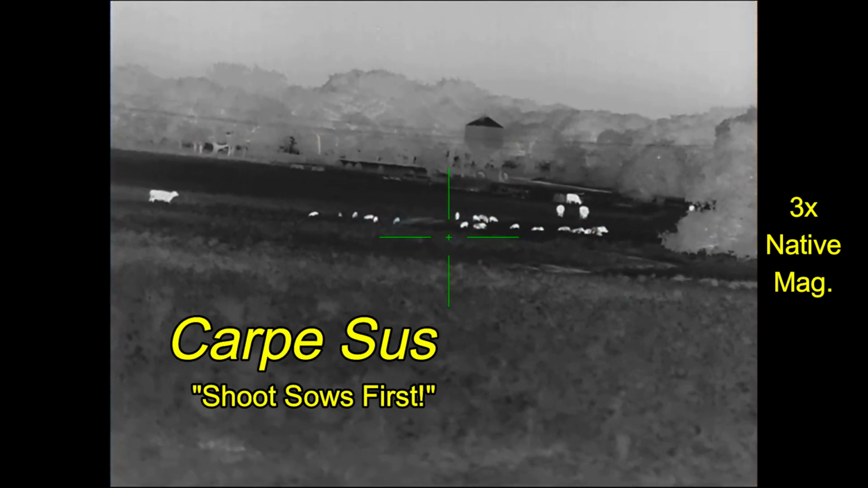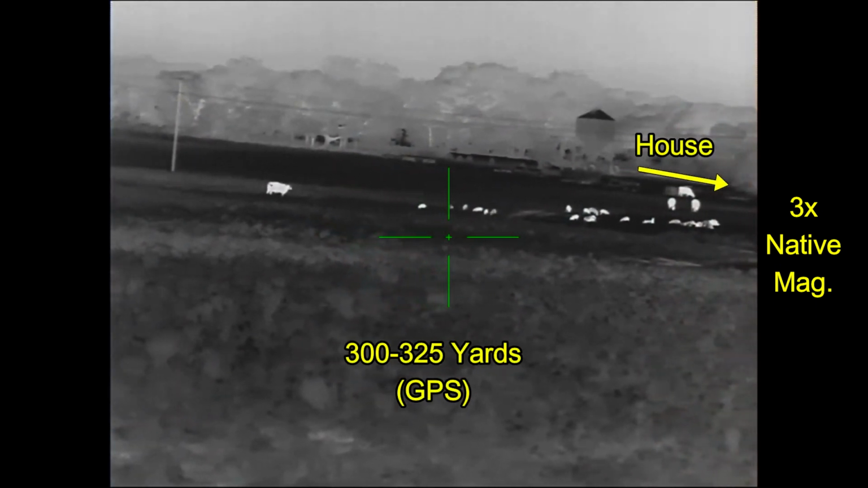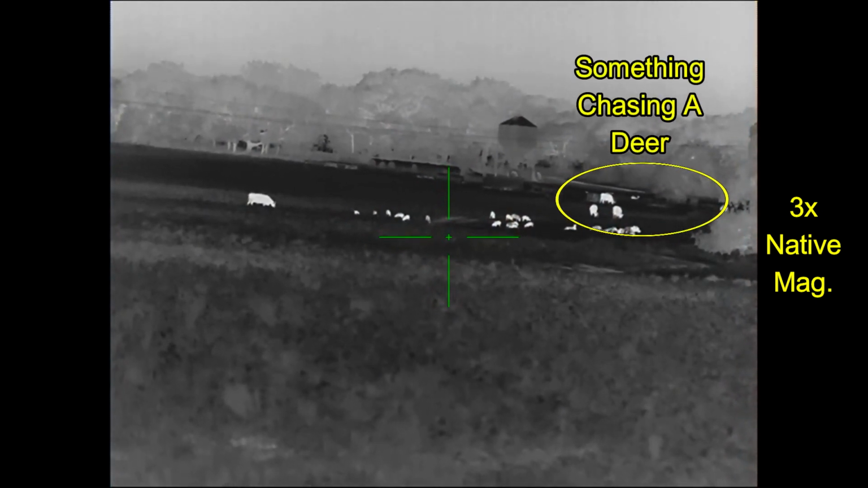Carpe sus, I've moved positions. I'm now looking at the same cattle area from a different direction. I've got hogs that have come in about 325 yards away. I've got a house off to the right, and check out the deer being chased by something there in the